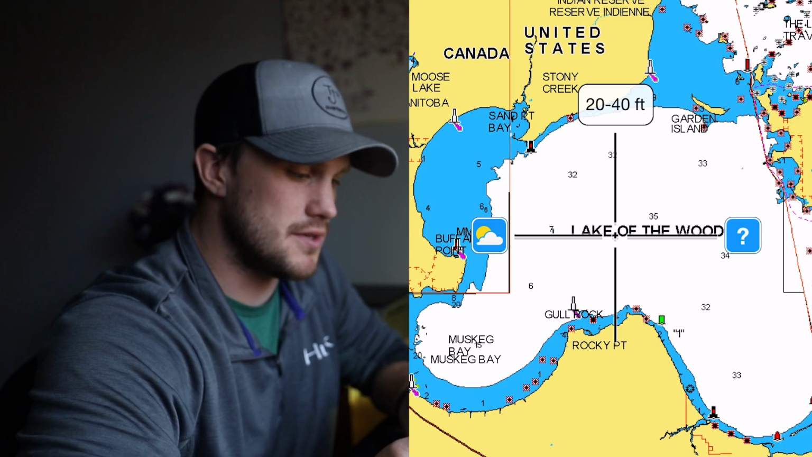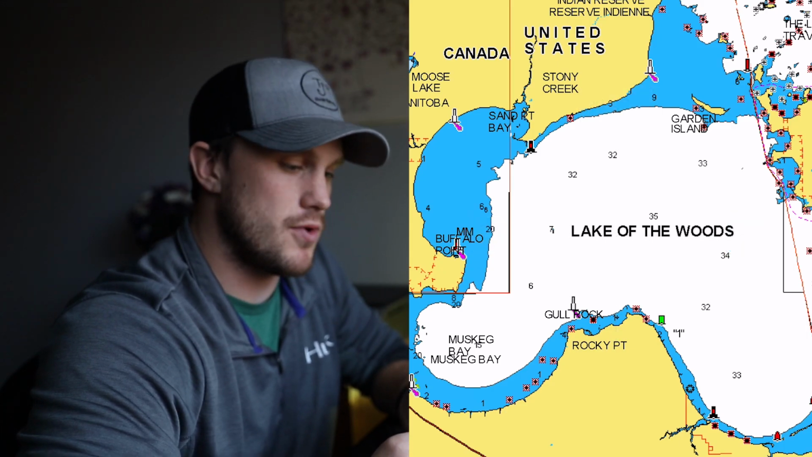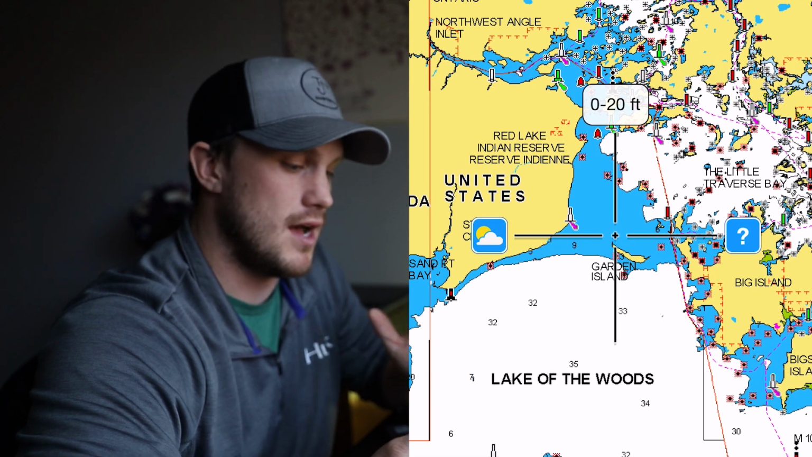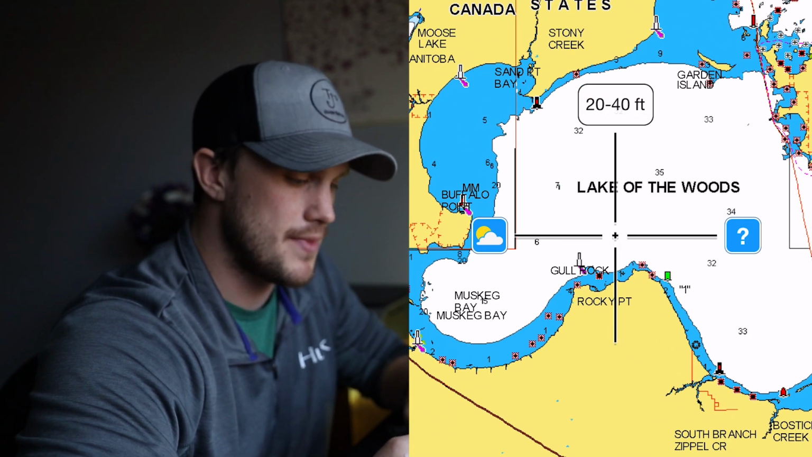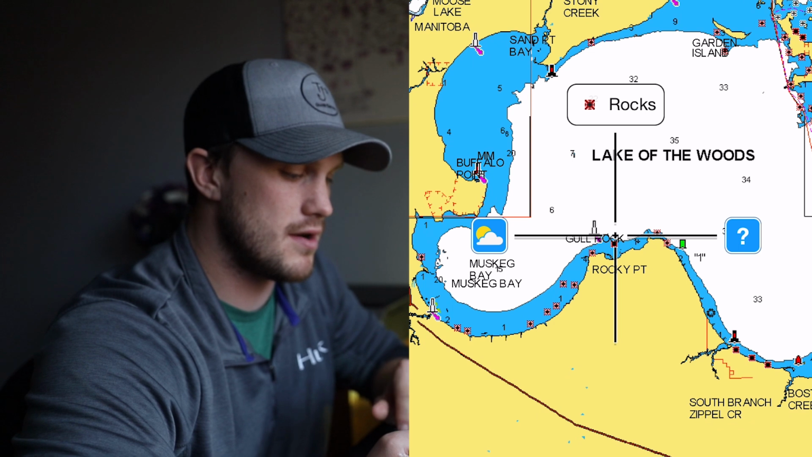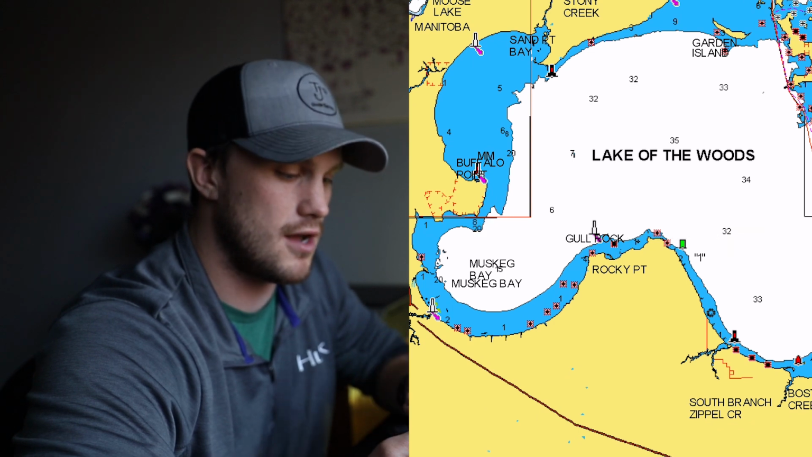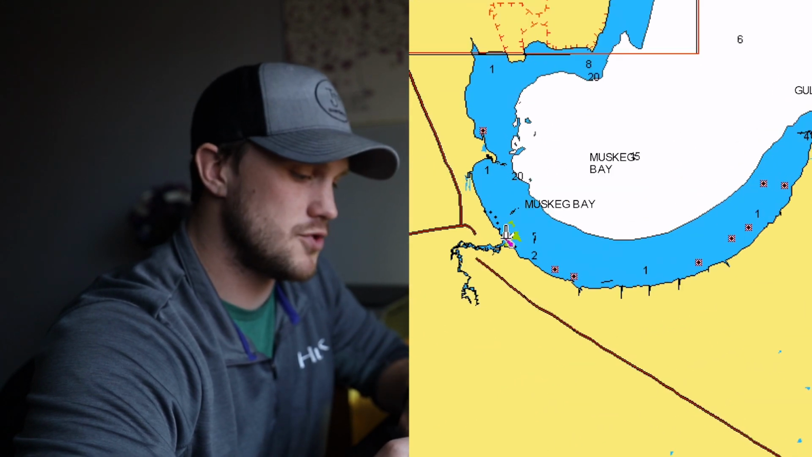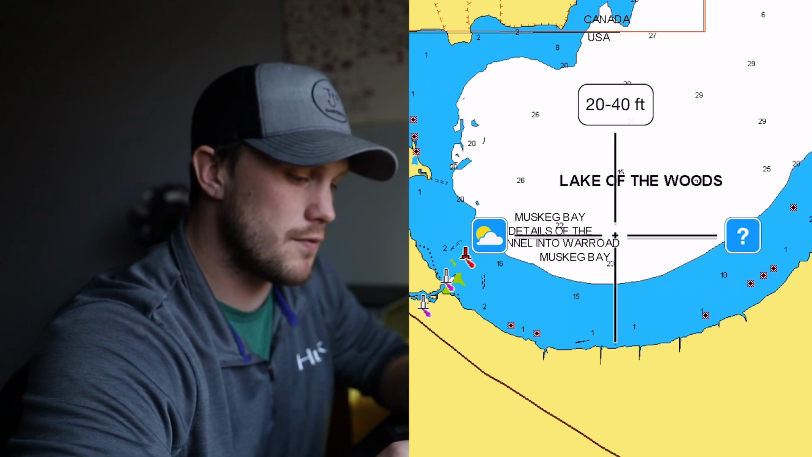And some of them are a little more detailed than others depending on the lake. Lake of the Woods isn't bad, but it's not going to be as detailed, like I said, as the Lake Master chip. So I'm going to show you a little bit about Lake of the Woods. One of the first things that you'll notice about Lake of the Woods is it's broken up into a lot of different areas. You know, you have up here, that's your northwest angle. That's going to be a lot different than the south side of the lake.